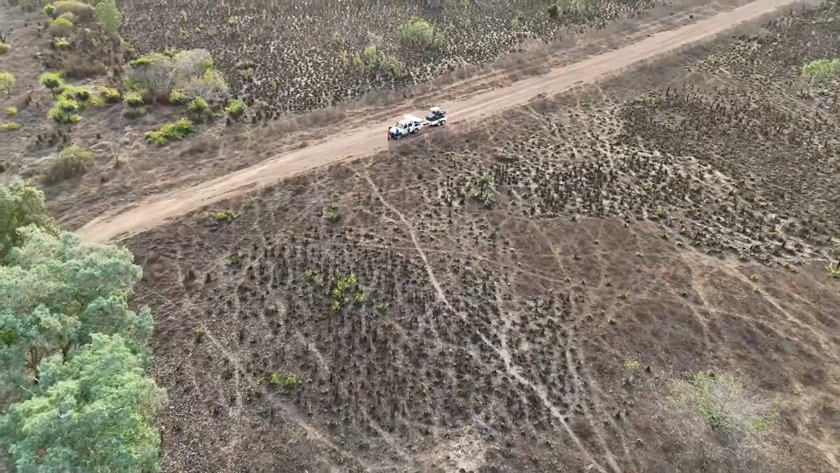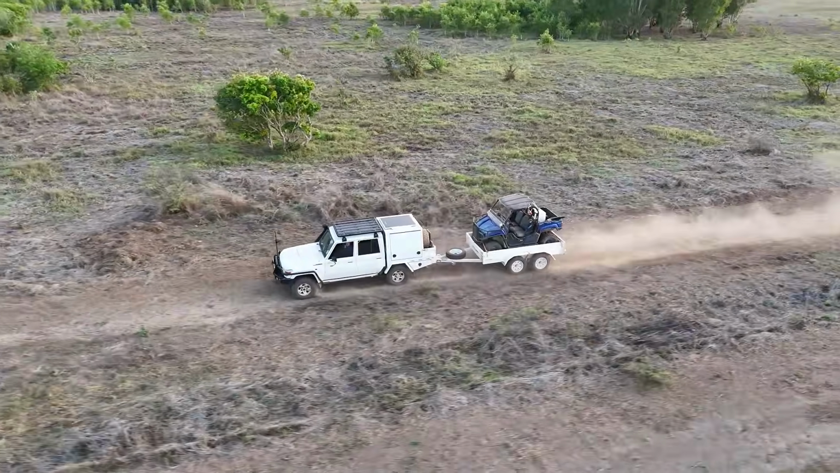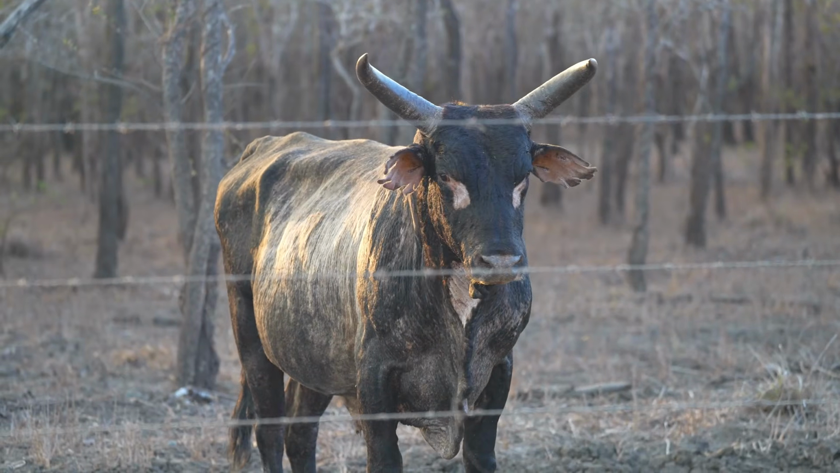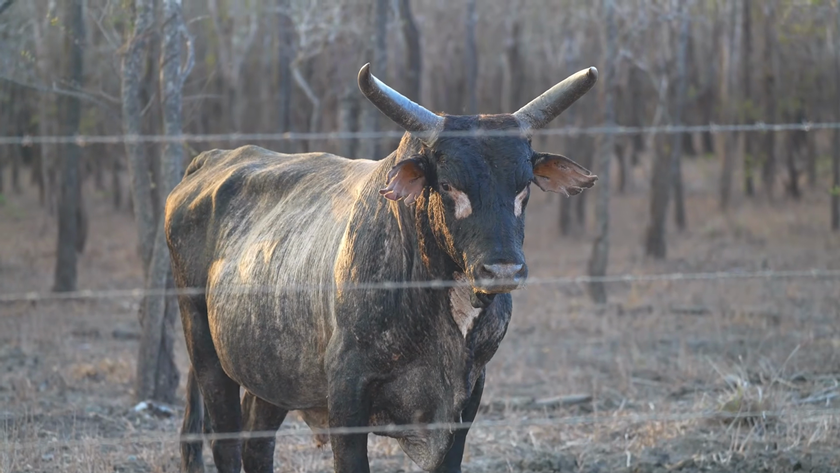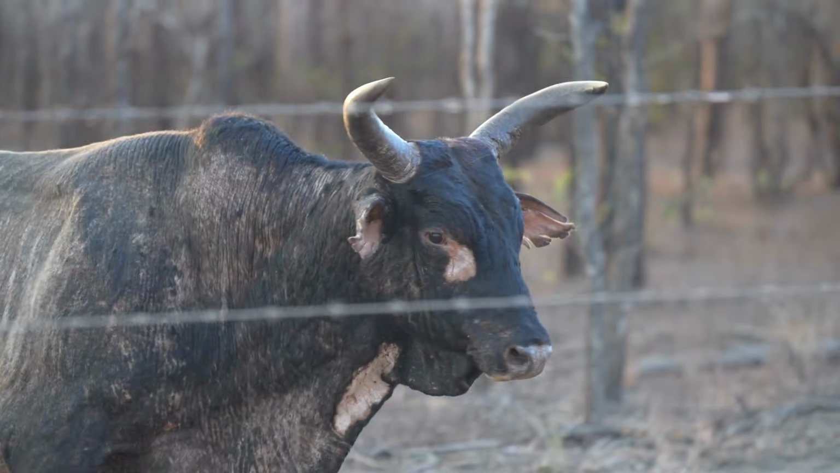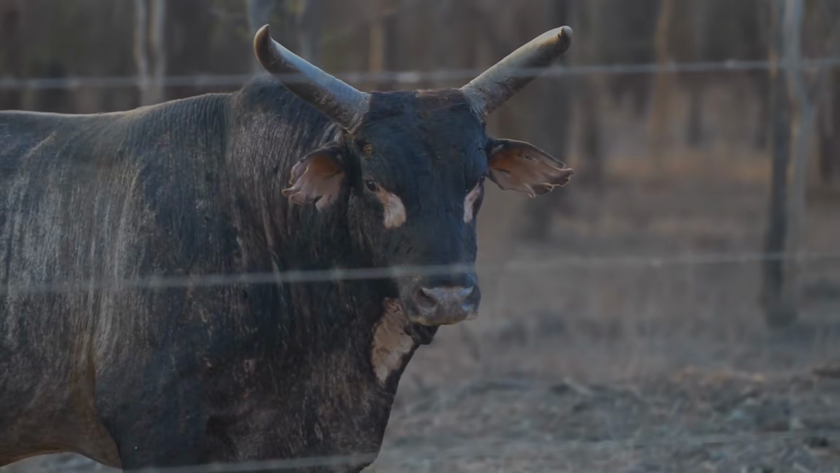It wouldn't be a fantastic hunting trip without some regret, and this animal here is no exception. We should have shot this big Riley scrub bull, but we didn't. We made the decision not to at the time. In hindsight, we should have pulled that trigger.